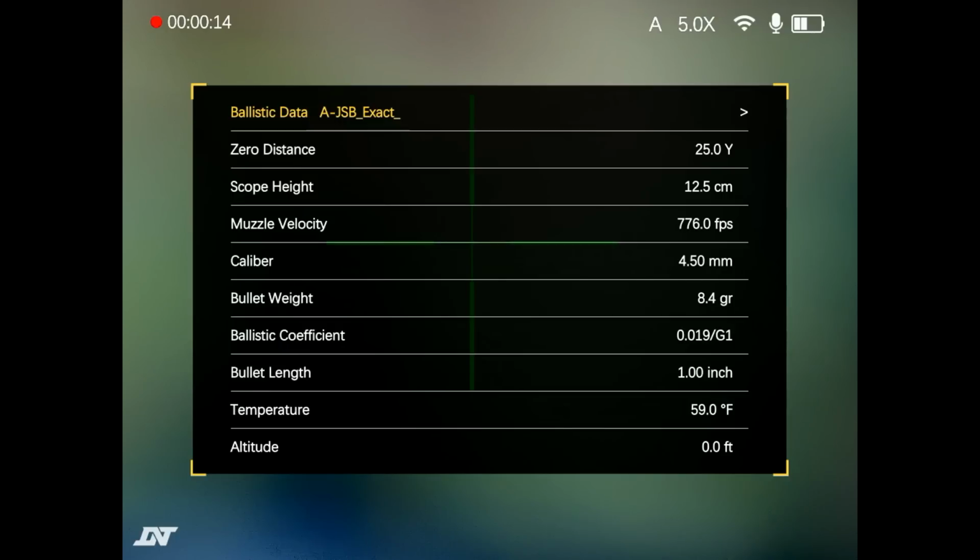But one little benefit from that is that you can add a name. So where on the scope you've just got A to E, with the app you can add a little reference name, like the name of the pellet or something, so that it gives you a better indicator of what that ballistic group relates to.